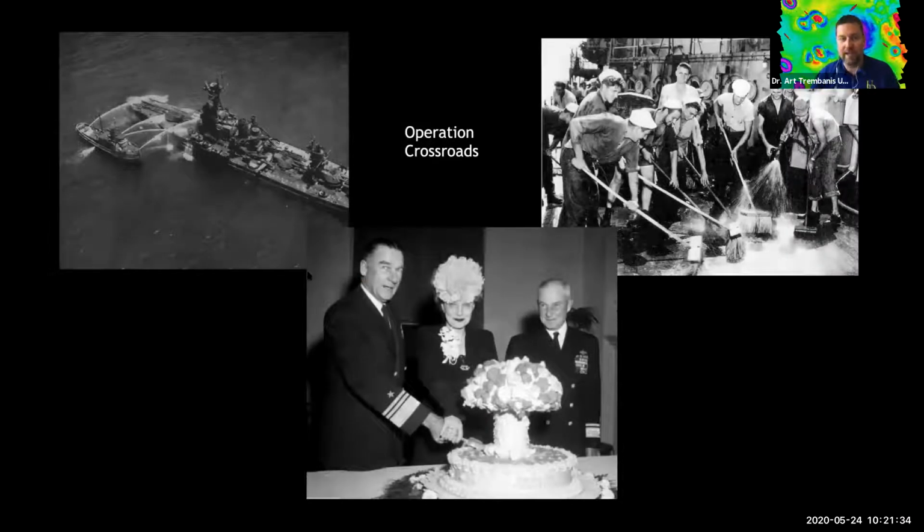This is Admiral Blandy, and he was the one who was orchestrating and directing the entire operation. This is his wife, and I think this was a cake that they cut at the time. There was very much an admiration with the bomb, which is sort of presented here in this cake, which I think over the years maybe hasn't stood up so well in time, particularly as her hat seems to sort of match that.